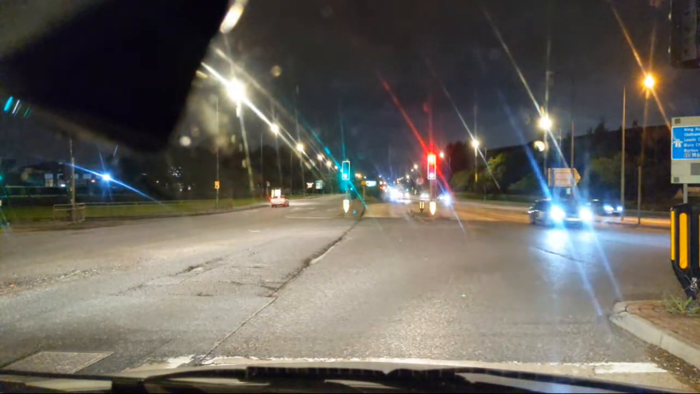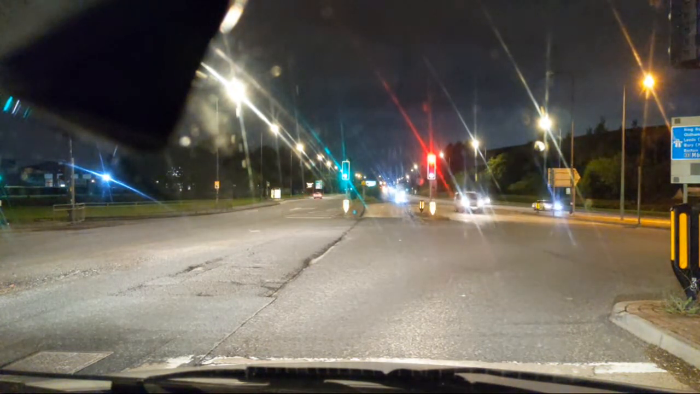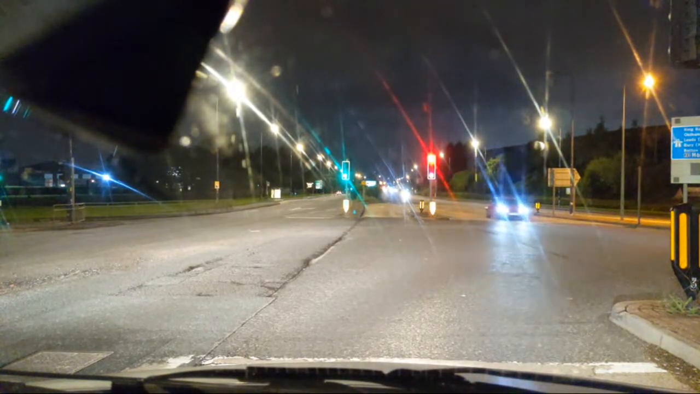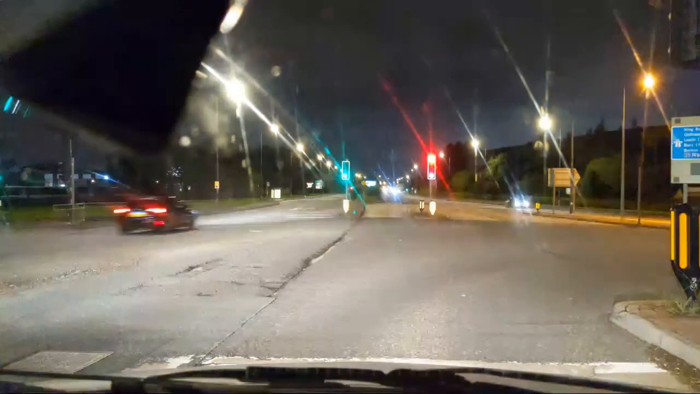Hopefully better than my speaking. Bad news is we're going to be stuck here for a minute or two. I can see the green man for where we need to go is still visible for the pedestrians, not that there are any.